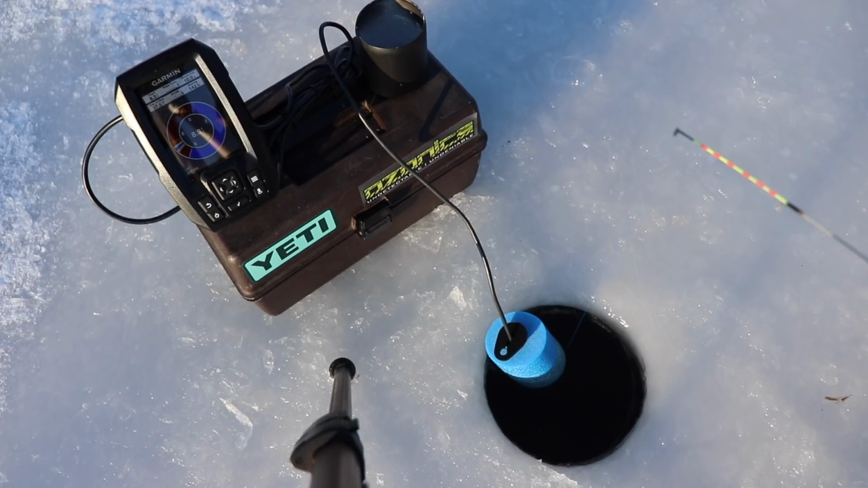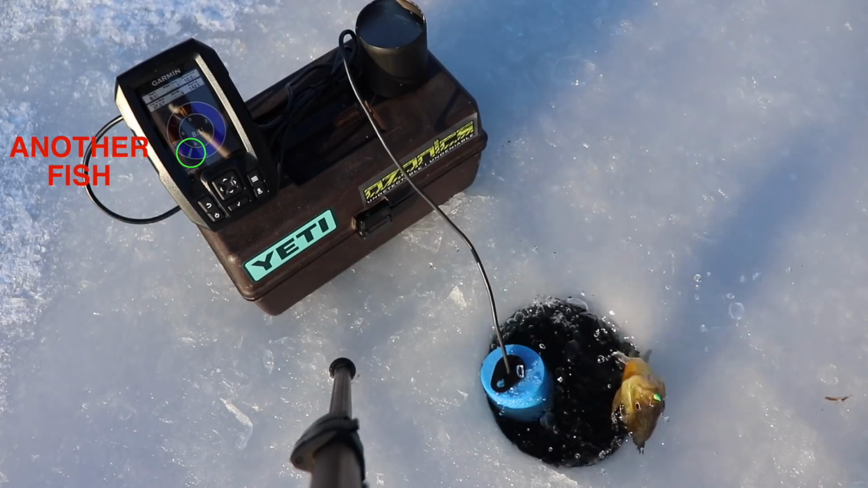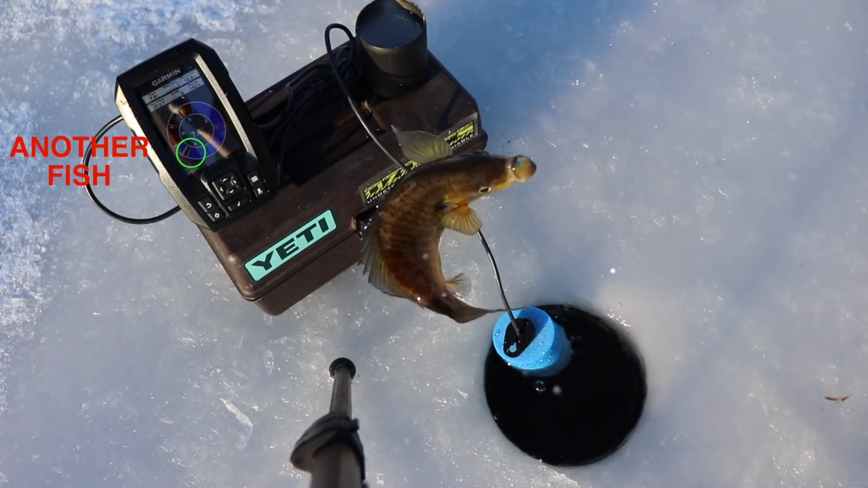As you can see, there's fish down there right next to my jig. I'm gonna raise it up, and they're chasing it up right there. That is what we like to call a very nice gill.